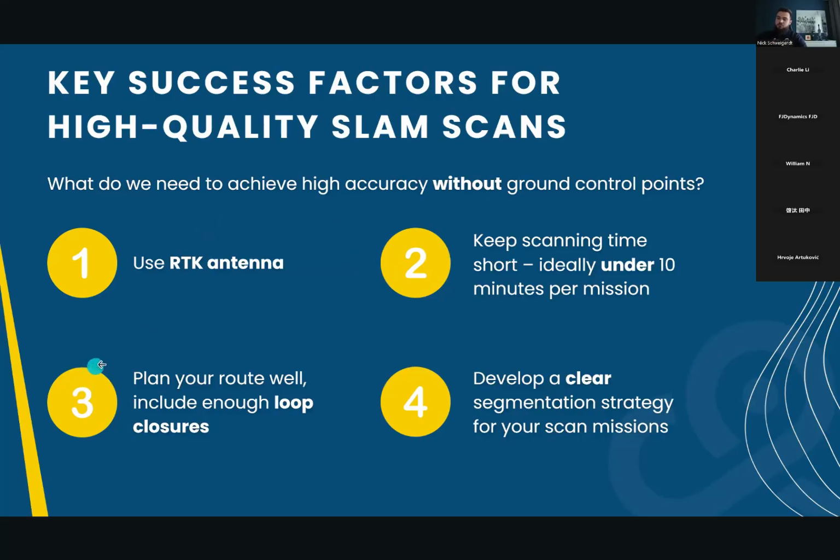The third point is to plan your route well and include enough loop closures. You can imagine your scan route needs to be like a racing line. It needs to be smooth. You have to avoid abrupt stops. You have to avoid going through the same area twice in opposite directions, for example. And the fourth point is to develop a clear segmentation strategy for your scanning missions. That means when you have a multiple-floor building, you need to separate your scan missions for each floor. I will show you later.